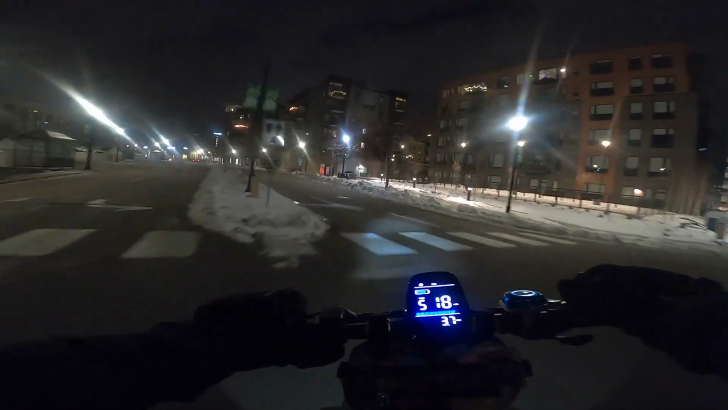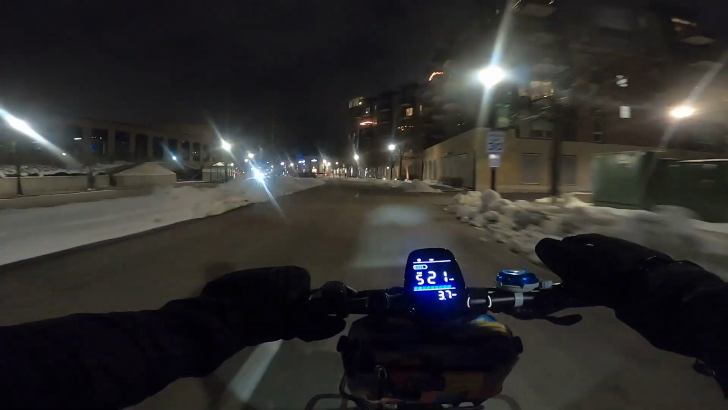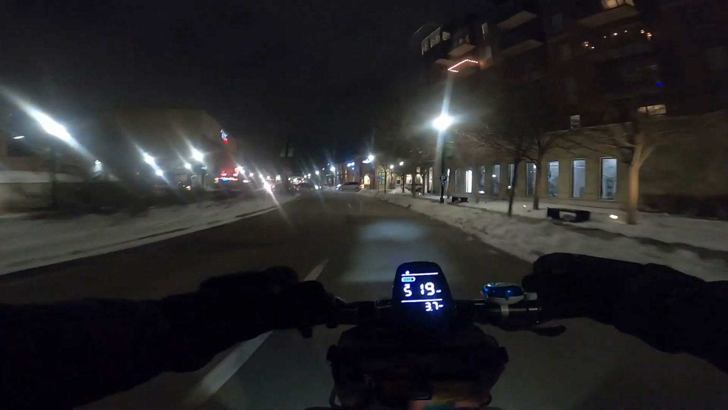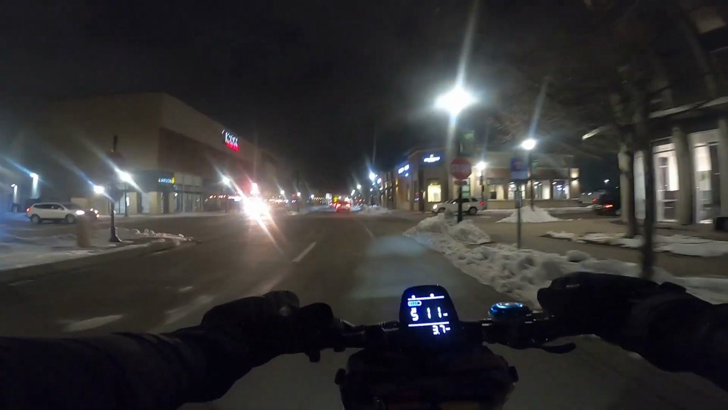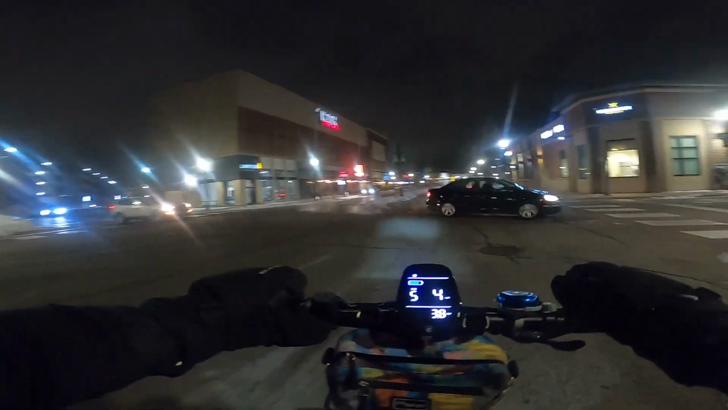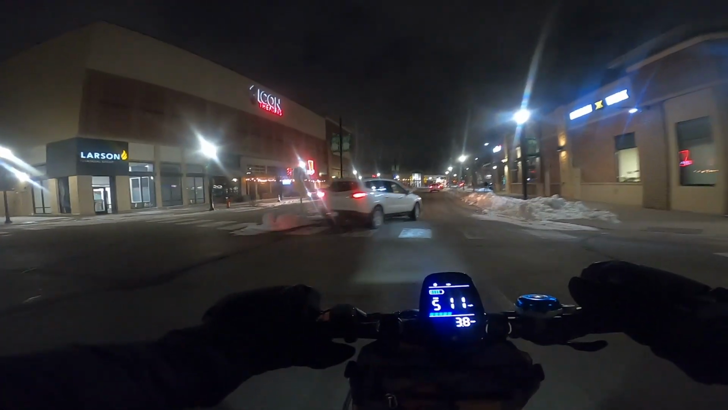I think I'm gonna make a video about that at some point, about how useful e-bikes are for the burbs, because I think a lot of people who live in the suburbs think the distances are farther than they really are. And I really don't think they actually are when you cut the distances down with an e-bike.